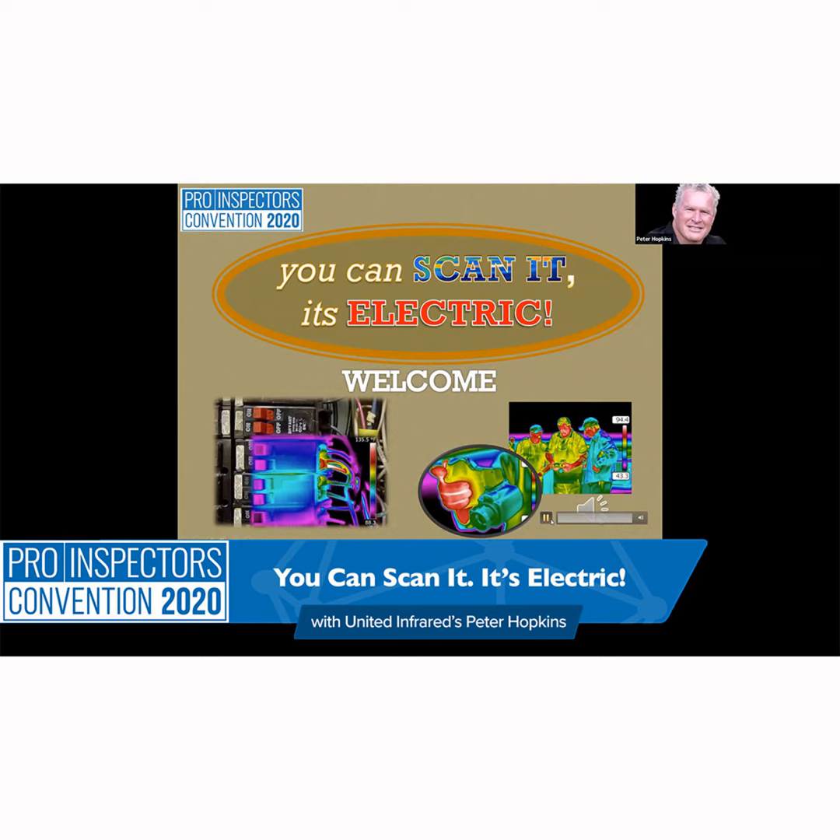Some of the things to be aware of: in commercial, sometimes you'll see a label that says arc flash rating. There are ratings that literally say there is no material safe in this world that you can open this equipment with. This thing's a bomb. It basically says no PPE exists that you can wear that would be safe to open this up.